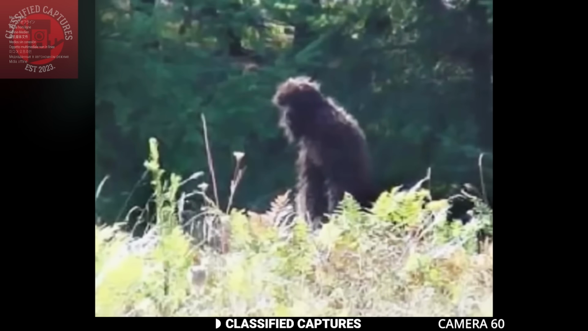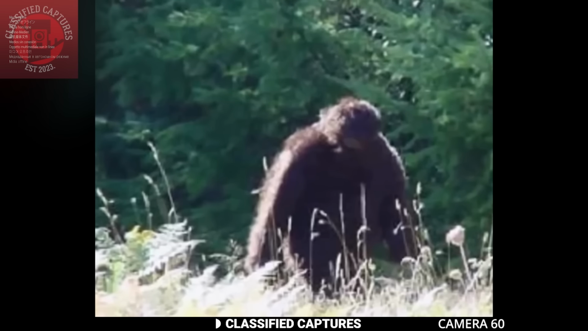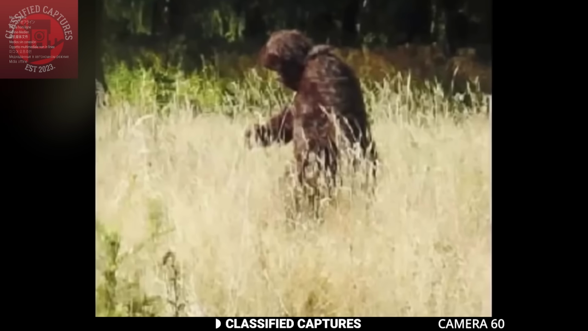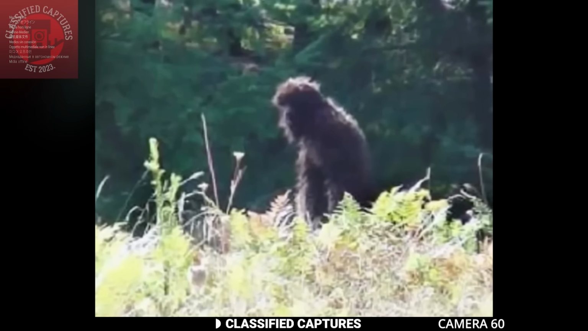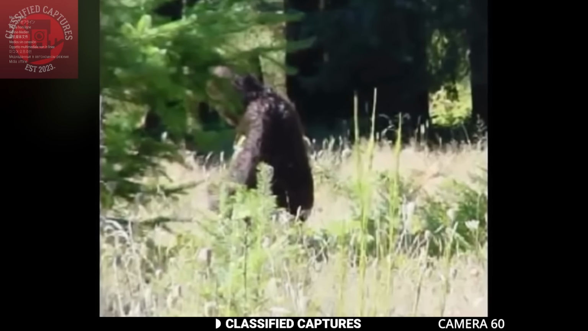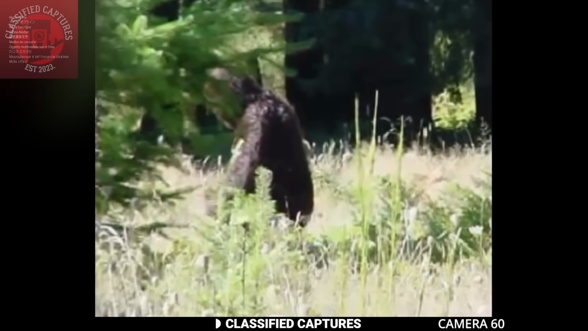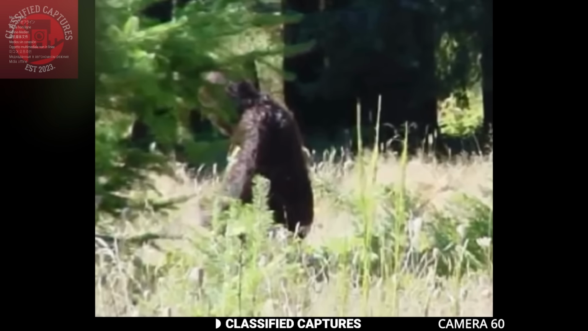Alright, Bigfoot enthusiasts, this one's for you. If you've been waiting for some fresh sightings, buckle up, because this just might be one of the clearest captures we've seen in a while. Two hikers were out near Mount St. Helens when they spotted something unusual moving through the snowy terrain. This happened in February 2025, so yeah, pretty recent.